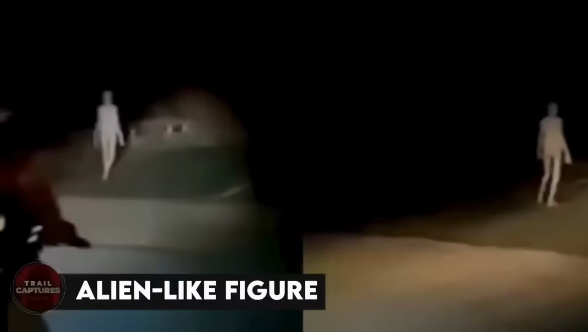Alien-like figure. In July 2021, some people were on their way back to their home in India. According to them, it was somewhere around midnight when they came across this creepy figure walking along the road. Good thing they had a dash cam installed in their car, so we got this footage. And just look at the way it's walking. It seems like an alien to me. But do let us know what you guys think.